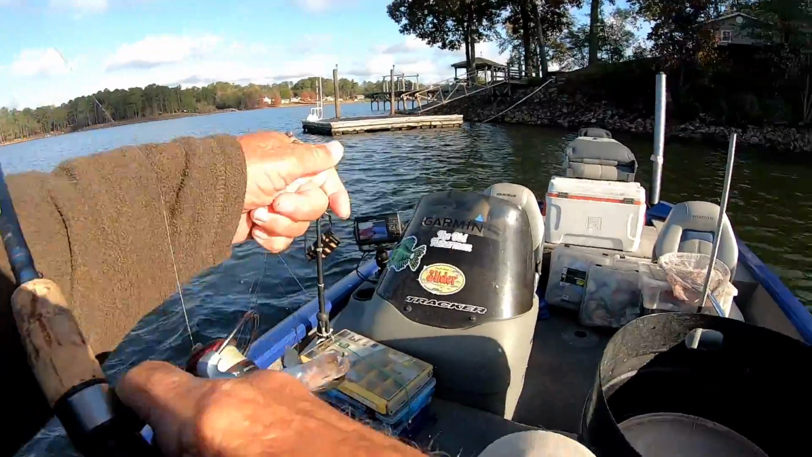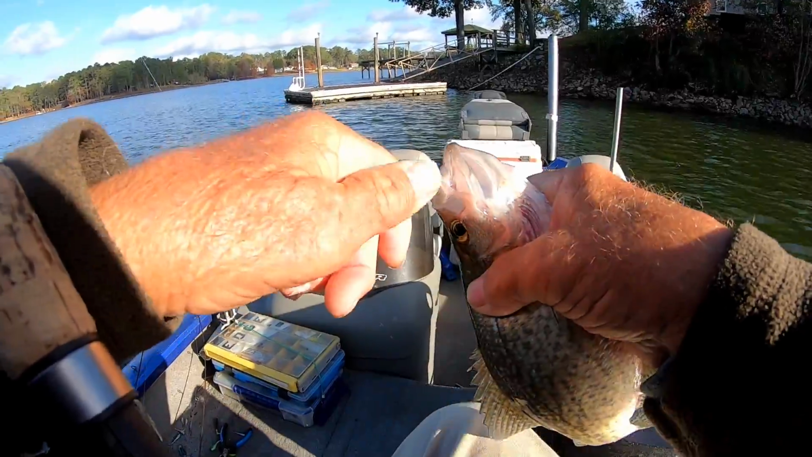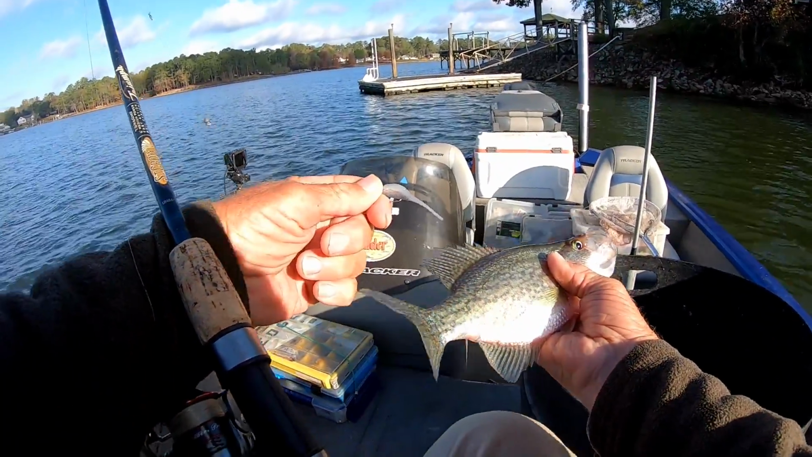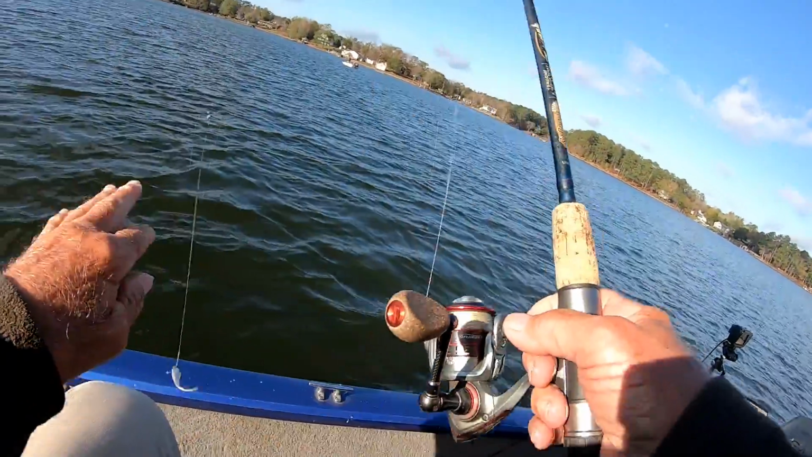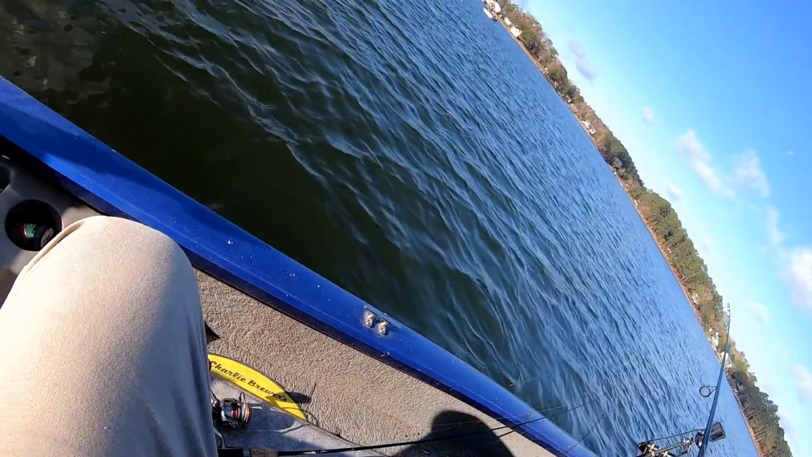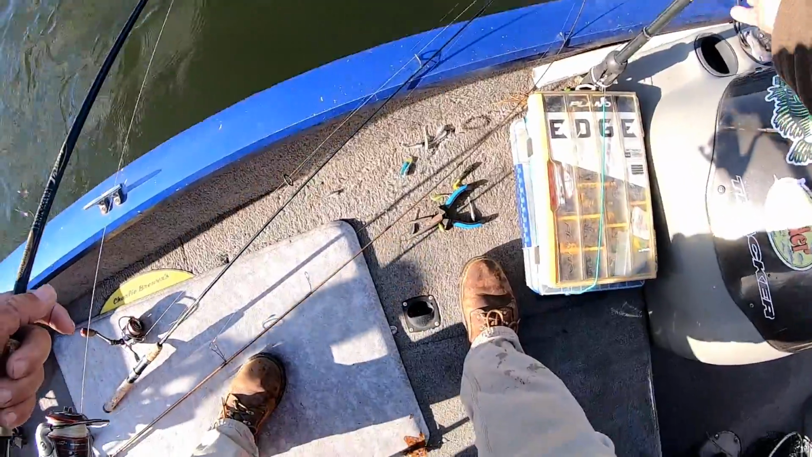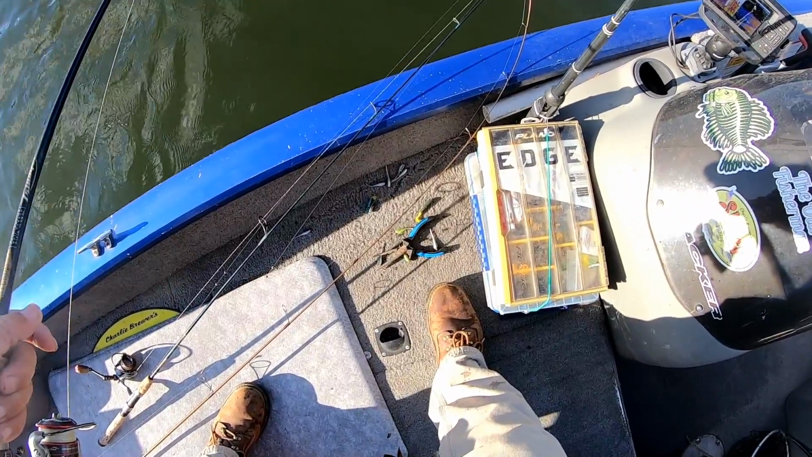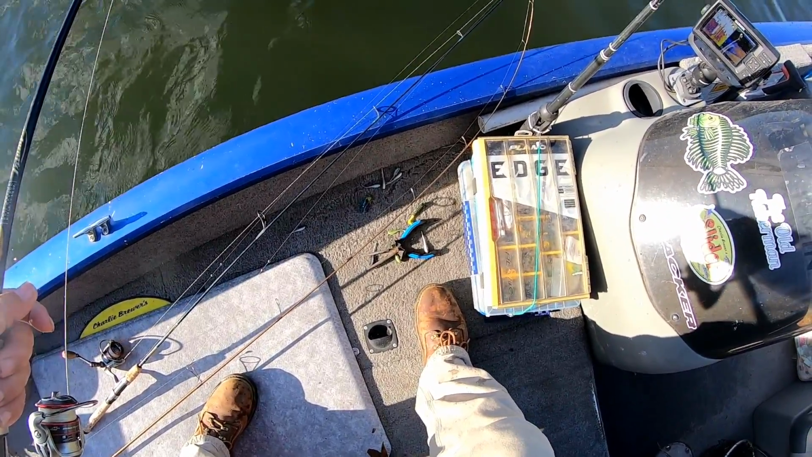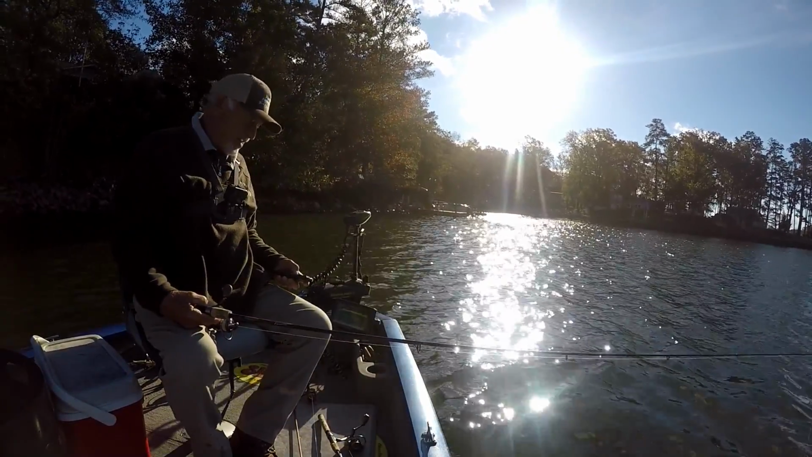First fish of the day, folks. The cameras didn't come on, but we got the first fish of the day, a crappie. Got him on a Bobby Garland crappie jig. Let's see if I can get my camera set up right. We got our first fish of the day. It hit a crappie jig. I haven't even thrown out a minnow yet.